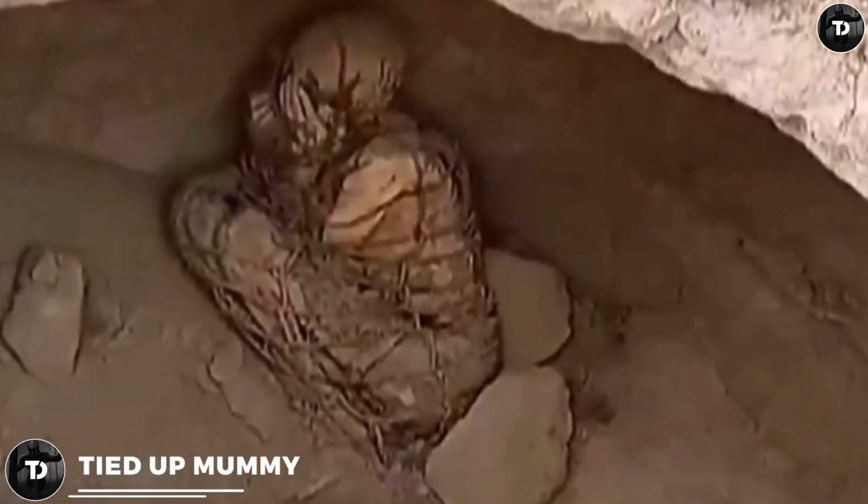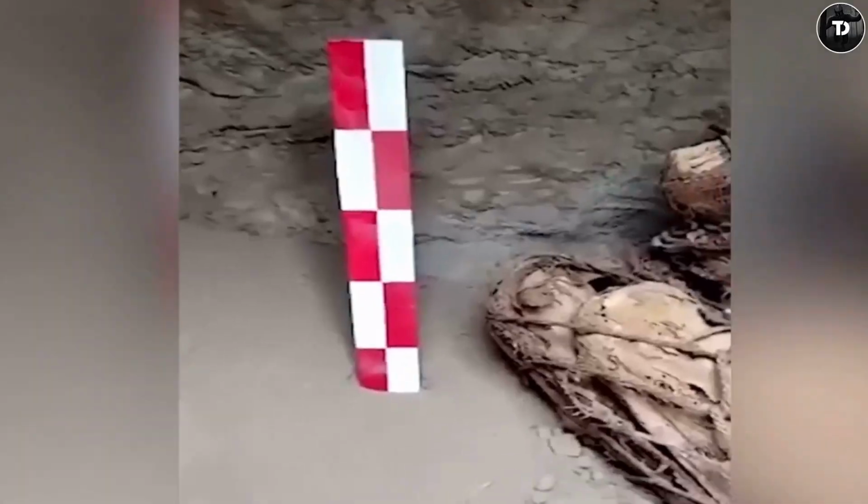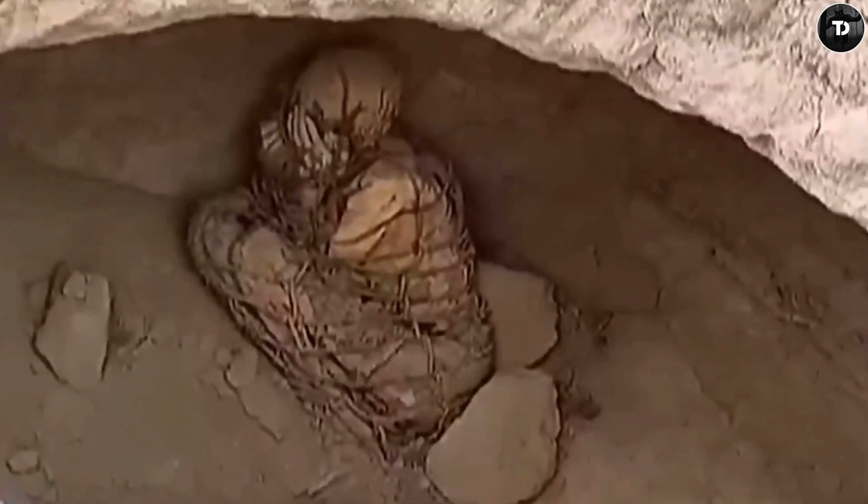Tied up mummy. This mummy found in a 6-foot pit of a mountain tells a disturbing tale. Was it a criminal or a victim of cruelty? The world doesn't know yet. This mummy is 1800 years old, and what is disturbing is that even after all these years, no major damage has been done to the strange ropes used for tying up. The man is seen to be in a fetal position with both hands covering his face.